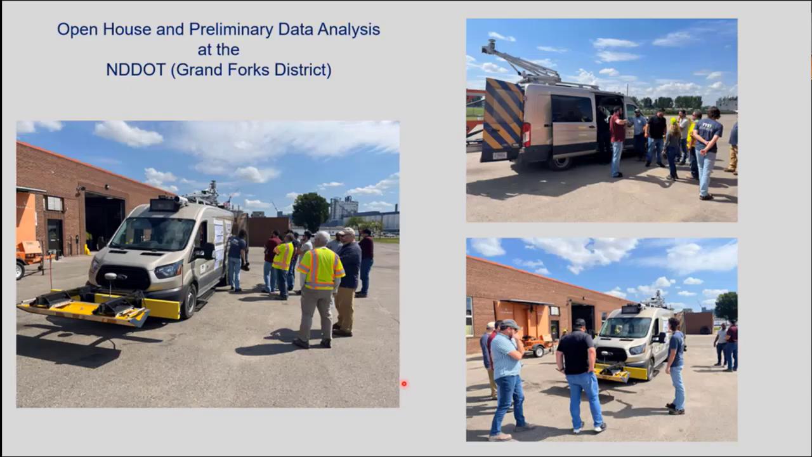So after they collected the data, they drove back into Grand Forks, and we had about an hour session in the conference room, kind of going over the preliminary data. And there was a number of representatives from the central office came up that day. And then after that, we had like a show and tell, kind of demonstrating the van and what it had and everything. So, but it was really a good day. Everything turned out really good.